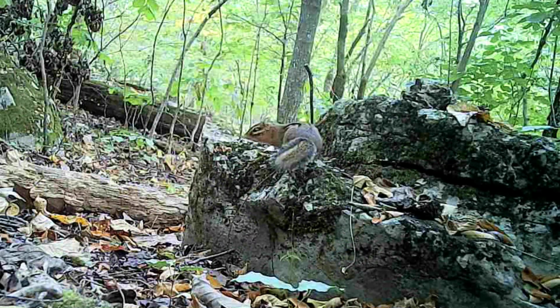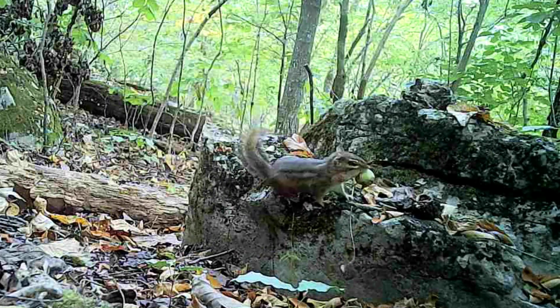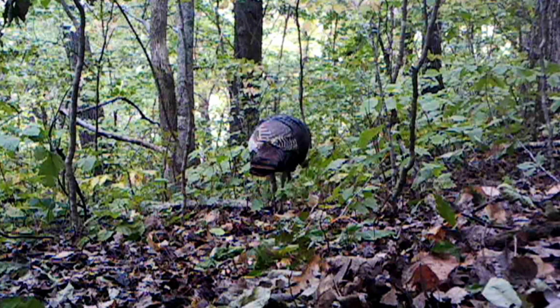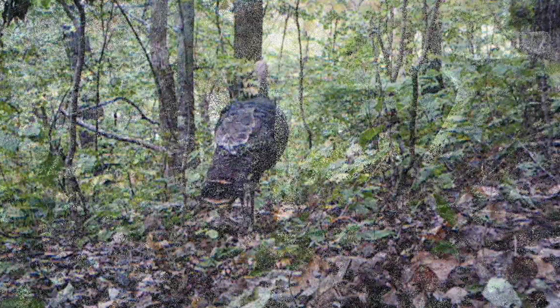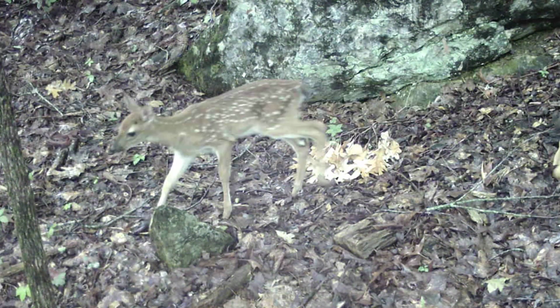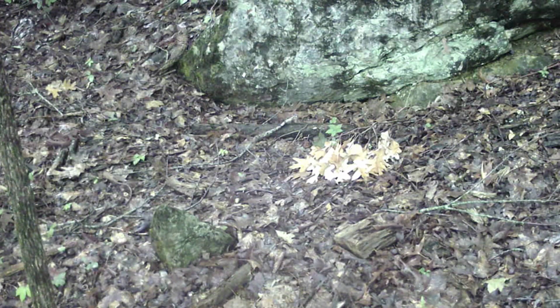And his little friends, here's little Chucky, a little ground squirrel. That's what we call them here in the South. They're chipmunks. And he's got a lot of other friends too he shares with. Here's some big old turkeys moving through the ridge. And the deer, precious little fawns. But they don't bother nothing. They just the neighbors.